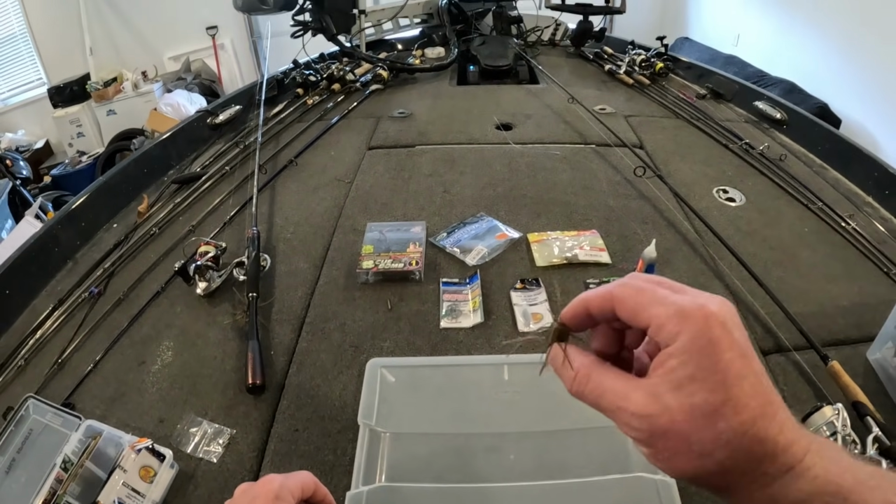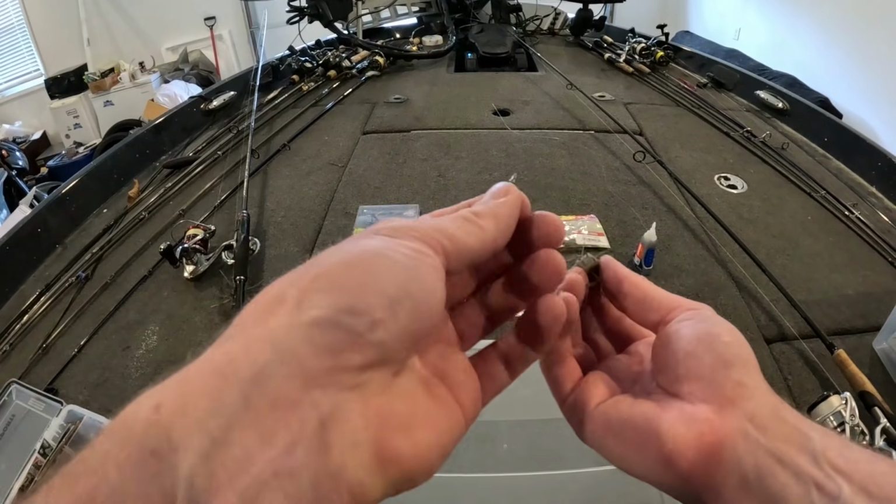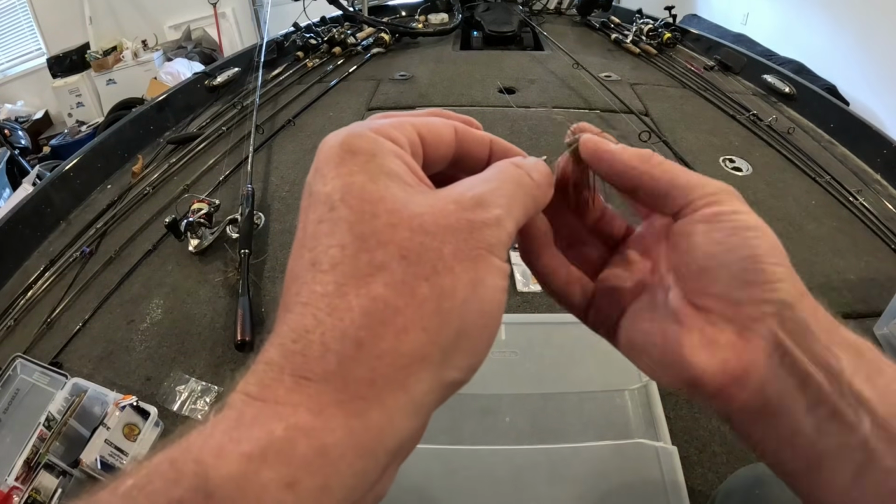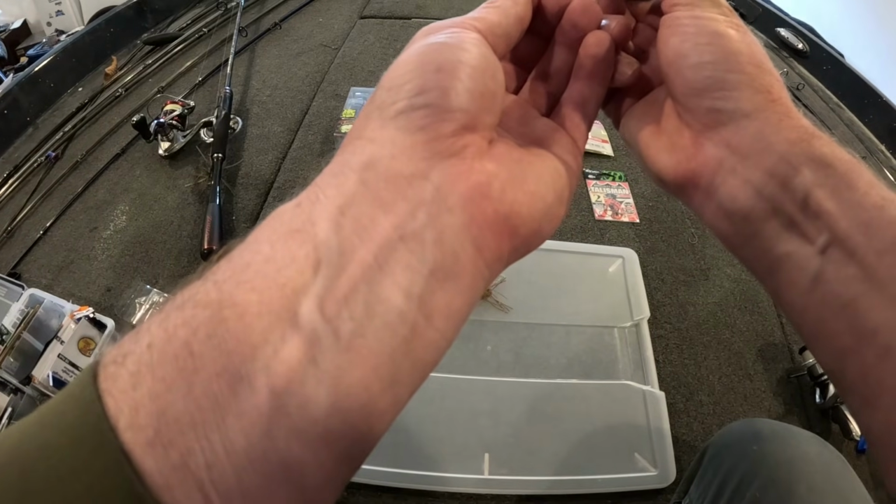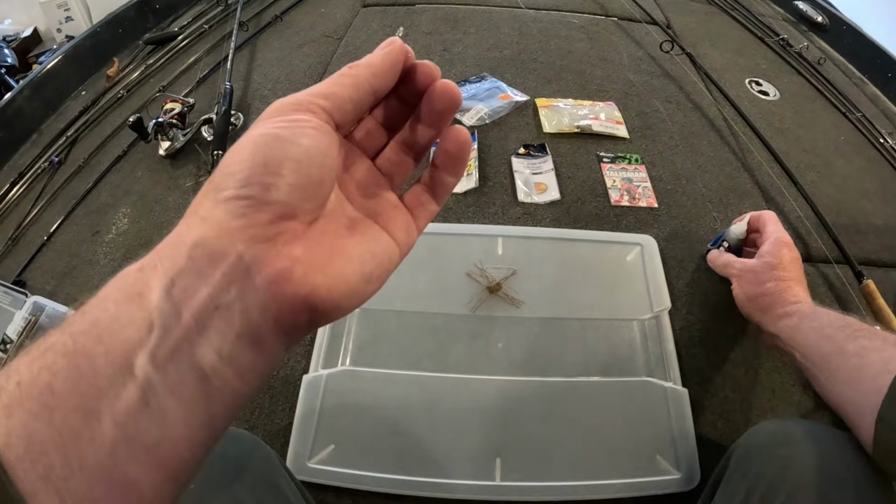All right, so we're going to start off with the OSP dice, and the first thing you want to do is insert your nail weight into the center of the bottom of the dice. It's wider on one end, so that's the end you want to insert your weight in. I'm going to take a little bit of super glue, just a really small amount, and put it on the tip of that.